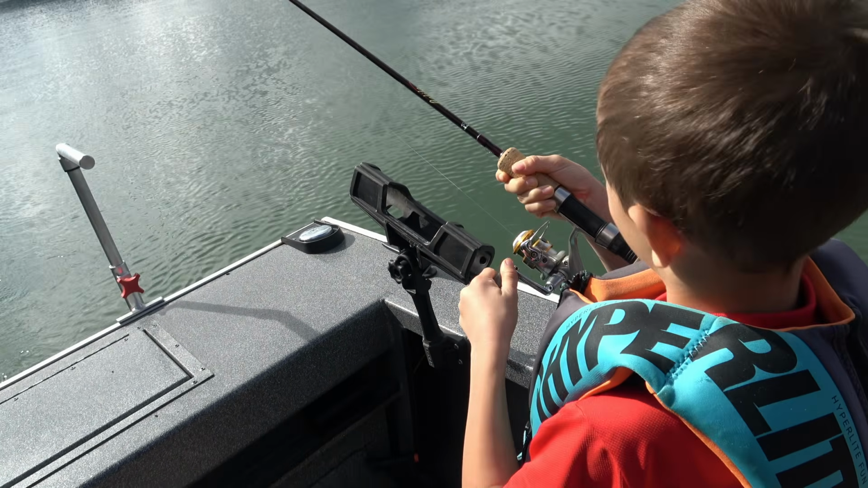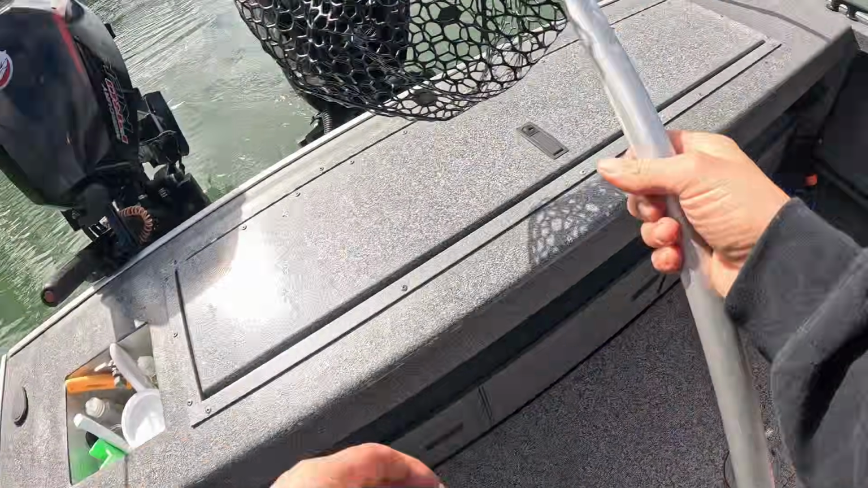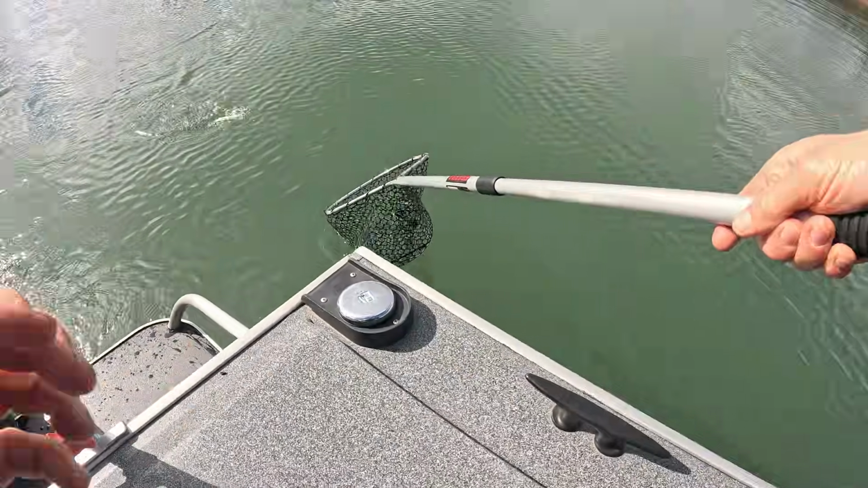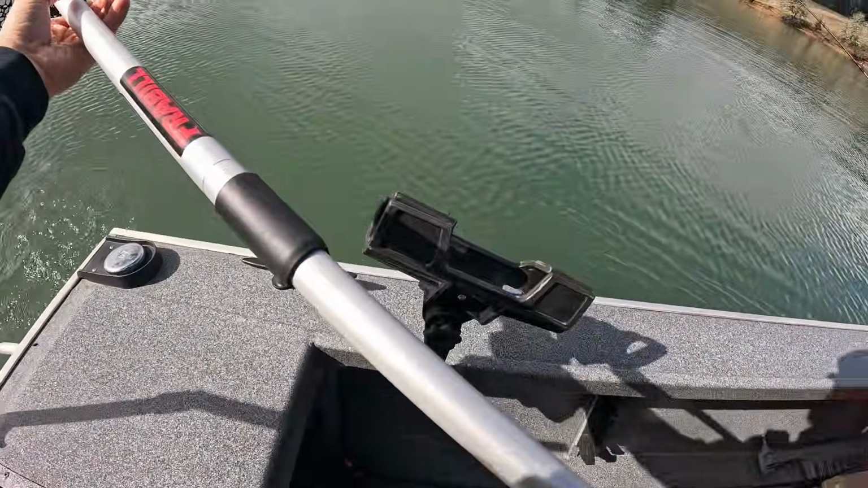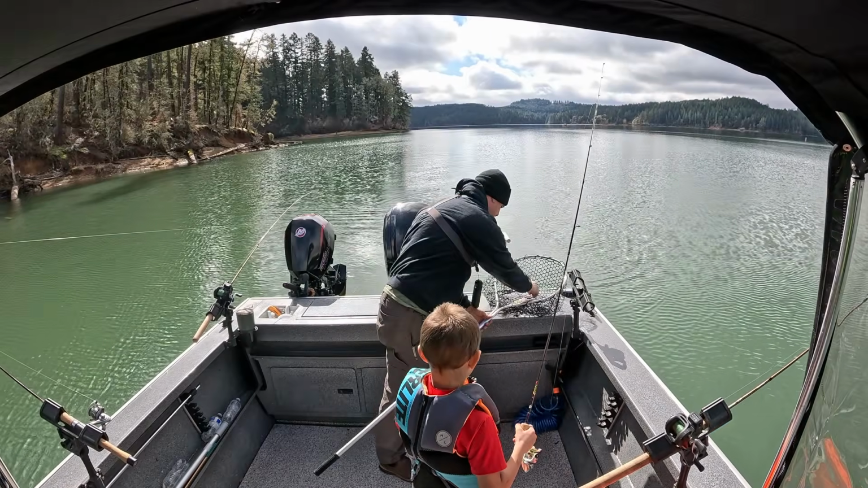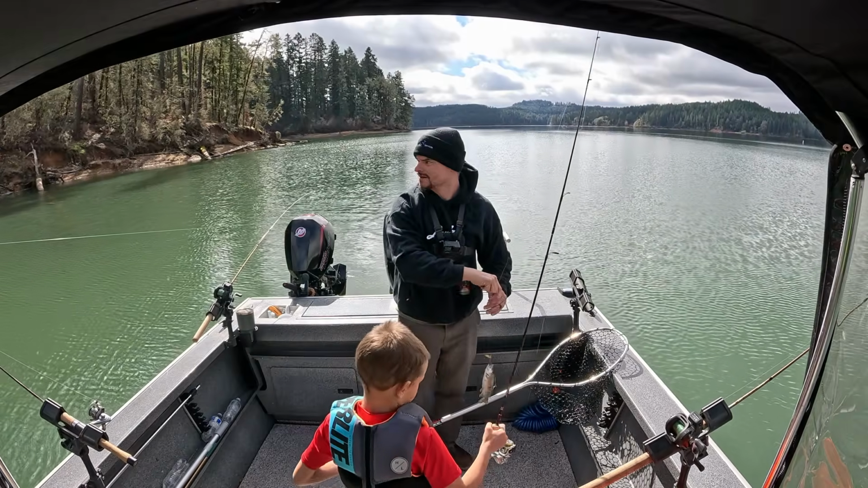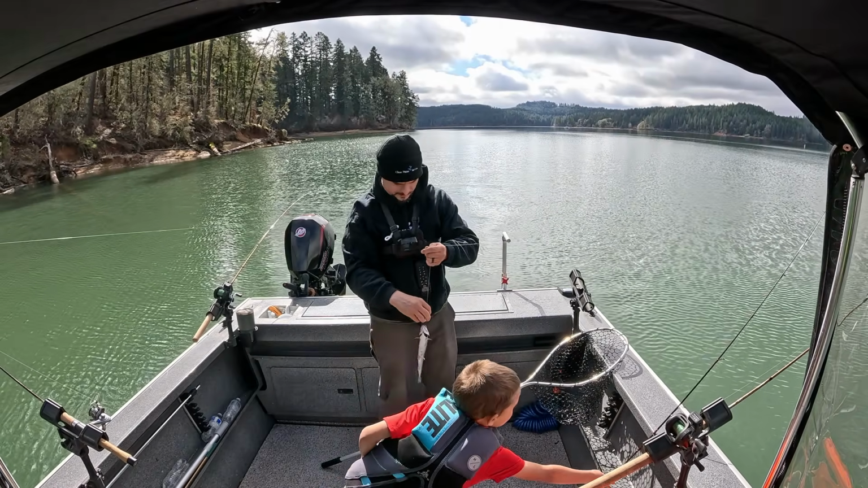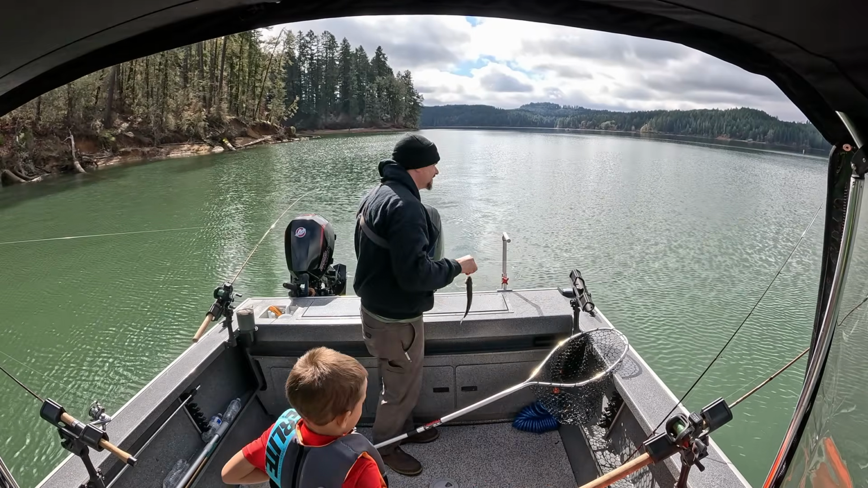I don't want to hit the other rod. No, it's all right, that rod's far out. Right up here, okay? Nice. Good job, bud. High five. Nice little trout. Planter trout. Keep it? Yeah, we'll keep it. Good job. How was that? Good. Nice little fighter.